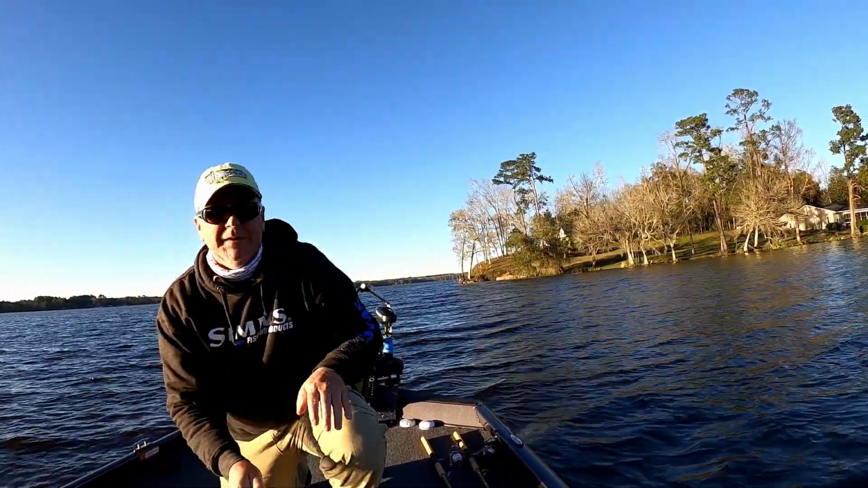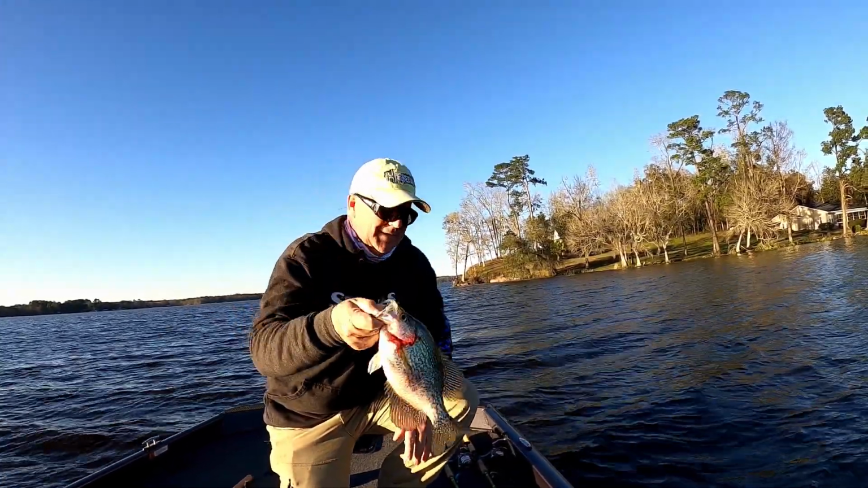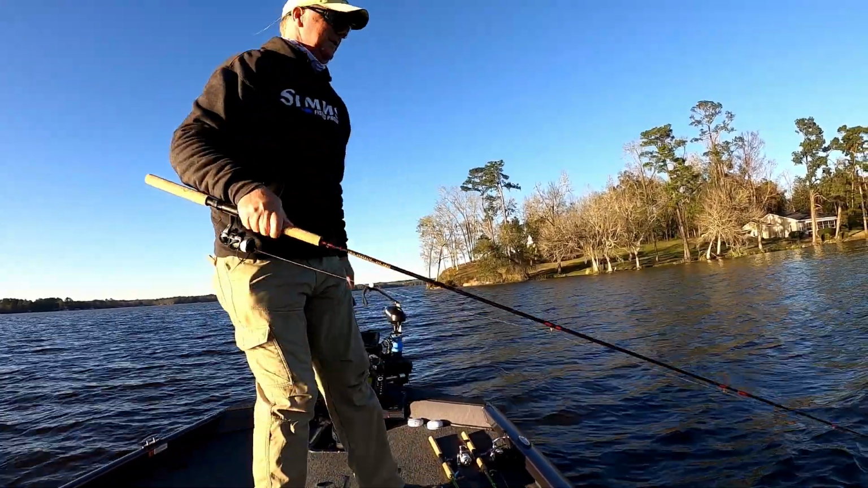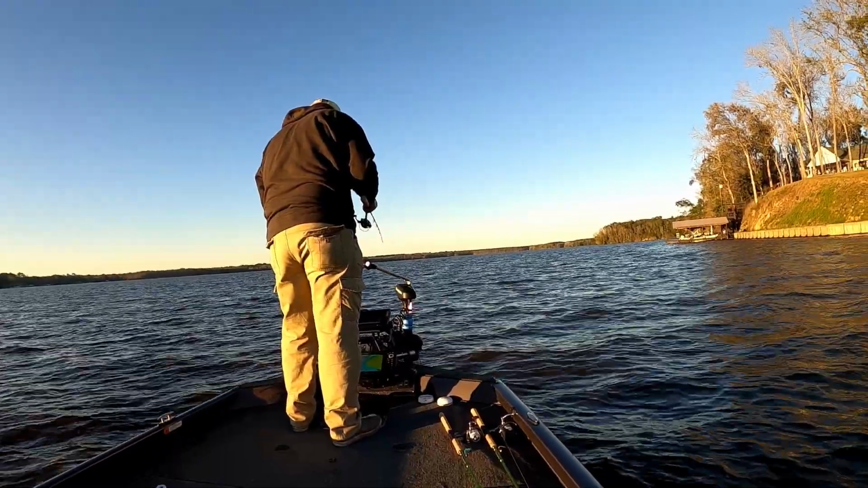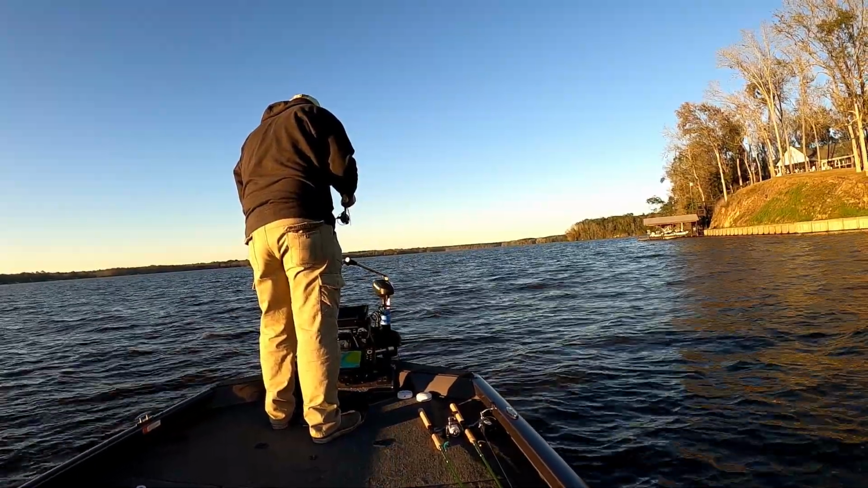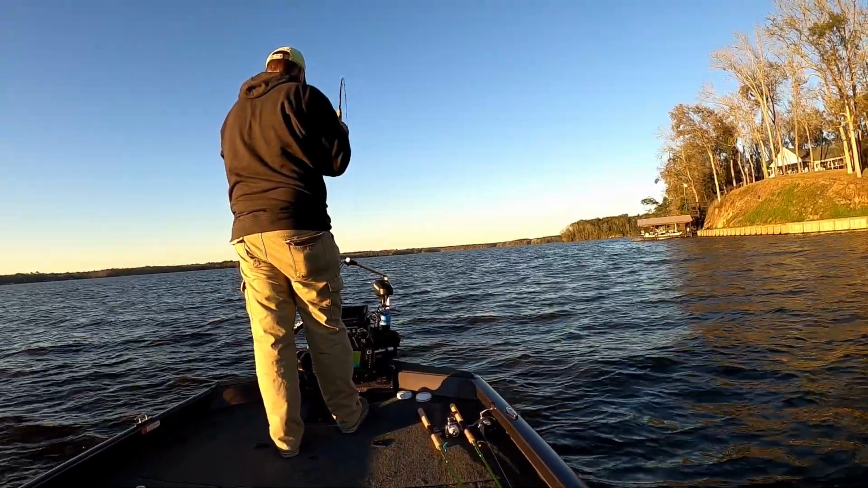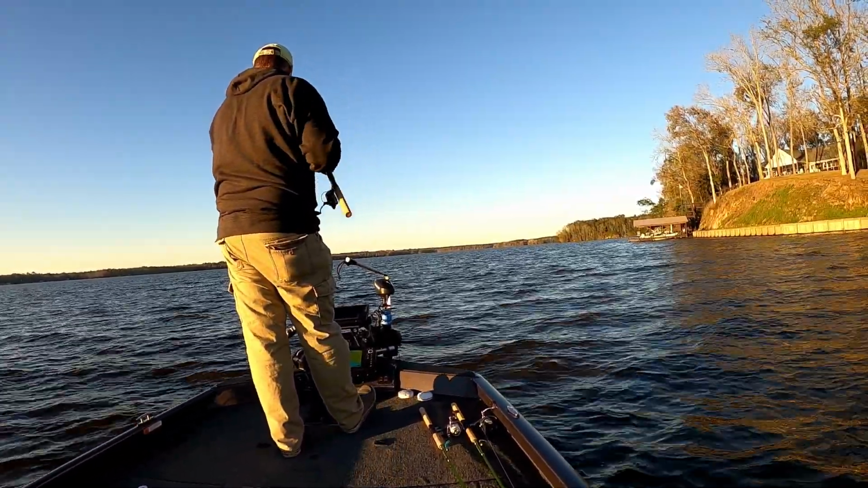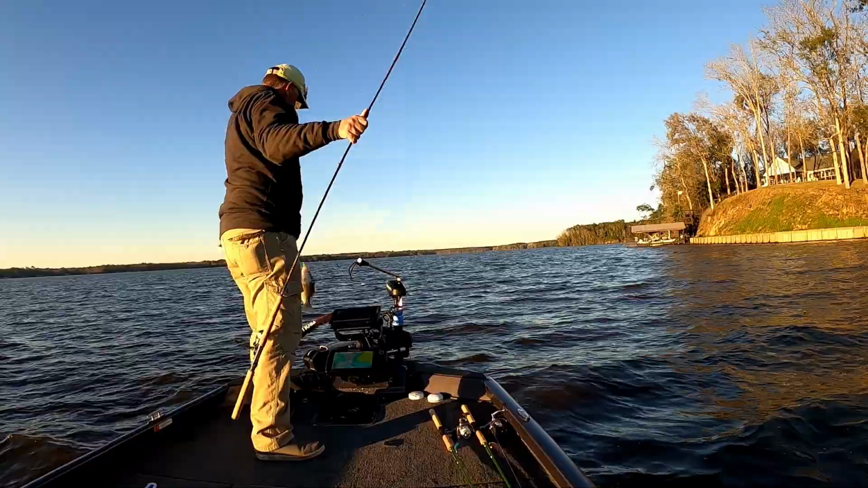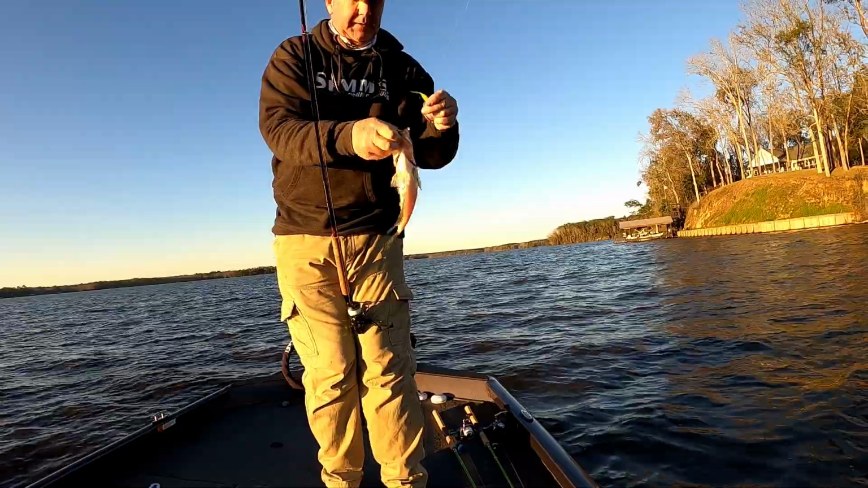Overestimated my flipping abilities on that one. Hook popped out and got me in the finger. Nice little crappie.